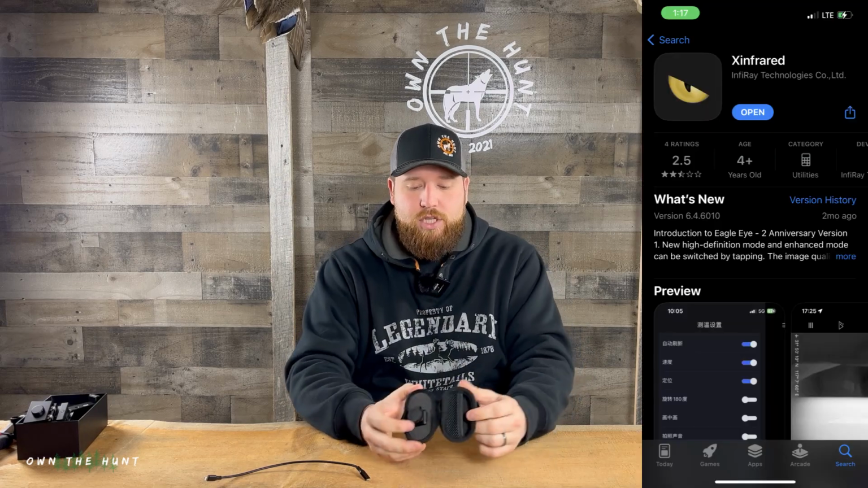Downside on this, right? The downside is you've got to have a cell phone to look through it, as like a viewfinder. So that's not great, but also it could be perfect for someone who's looking for a thermal device to scan a field with, or scan their bait real quick, or even just leave their phone set up on a tripod or something, looking at their bait. Excellent option for that.